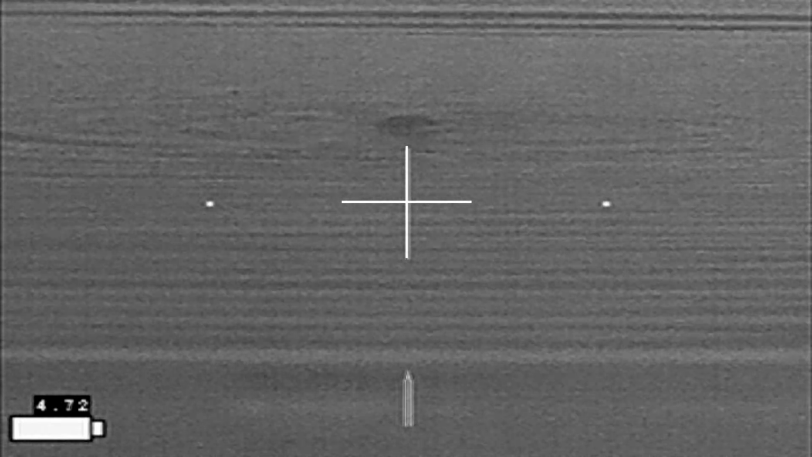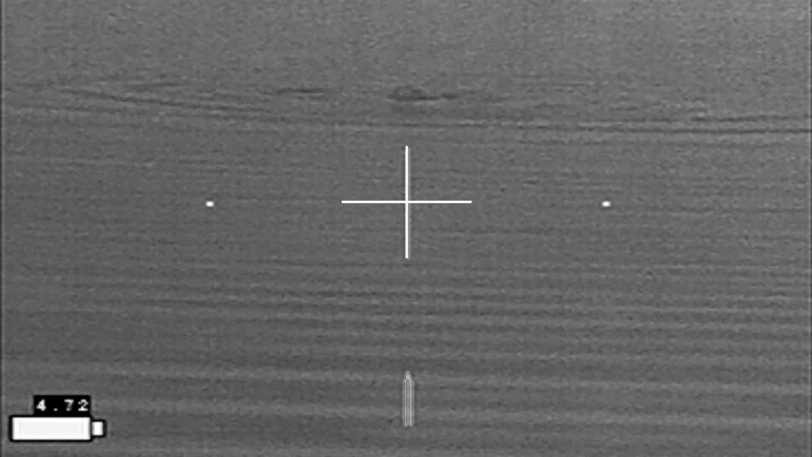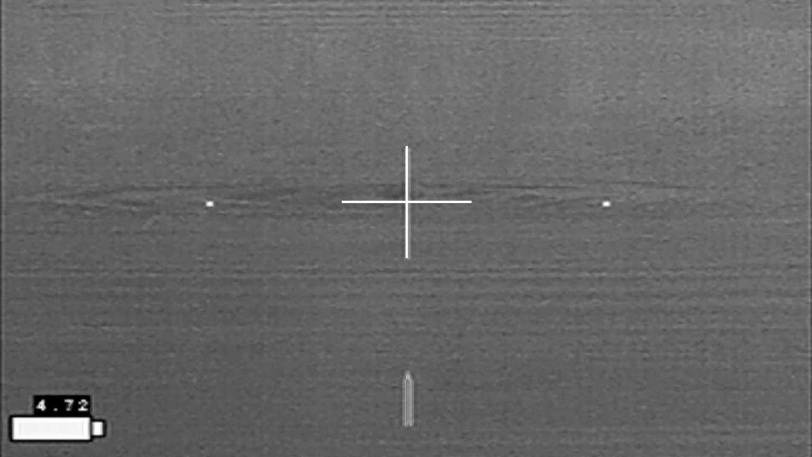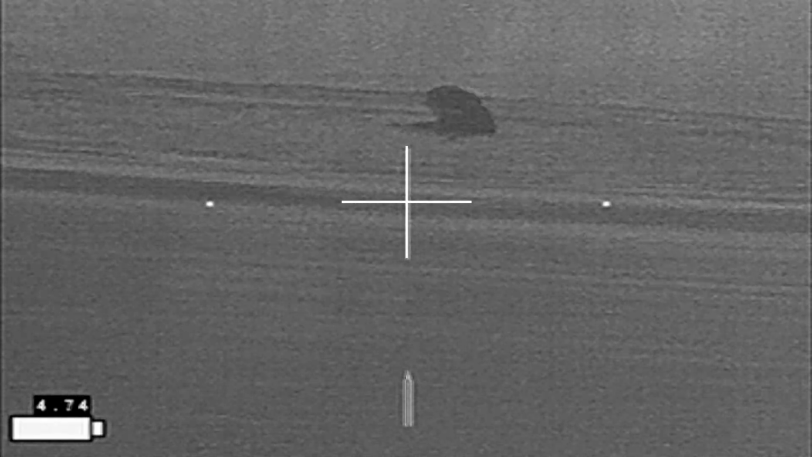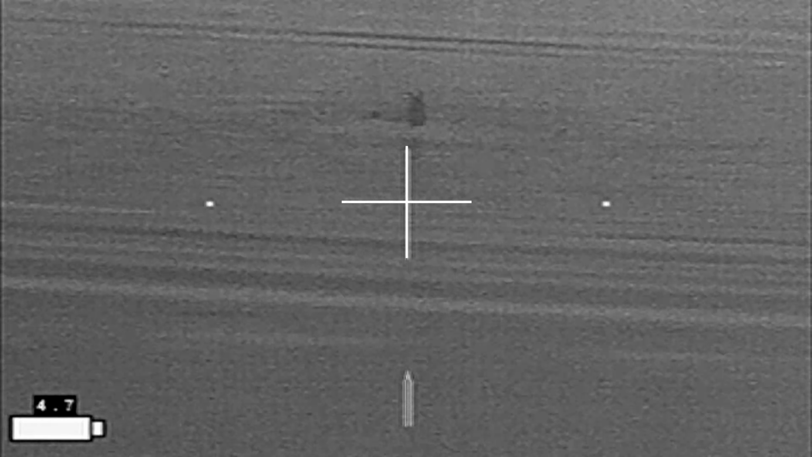And still not seeing what I want to see. I take the safety off. I'm going to go ahead and shoot it one last time. There we go. So that's the second confirmed beaver down.